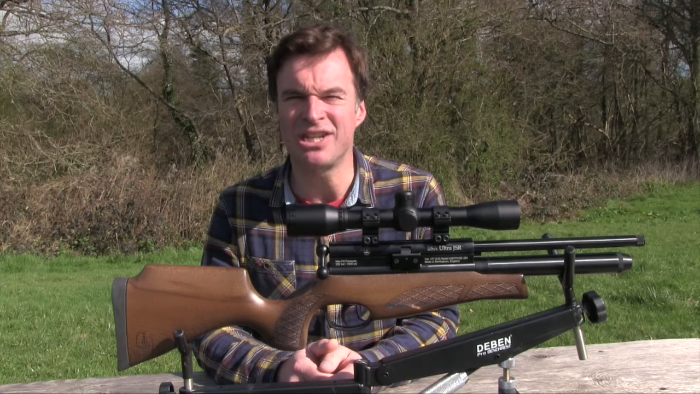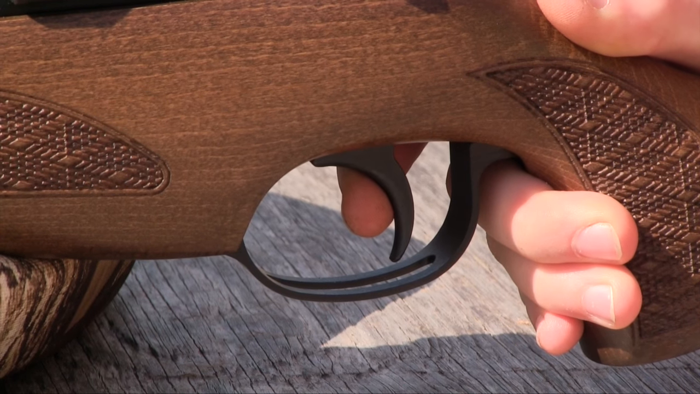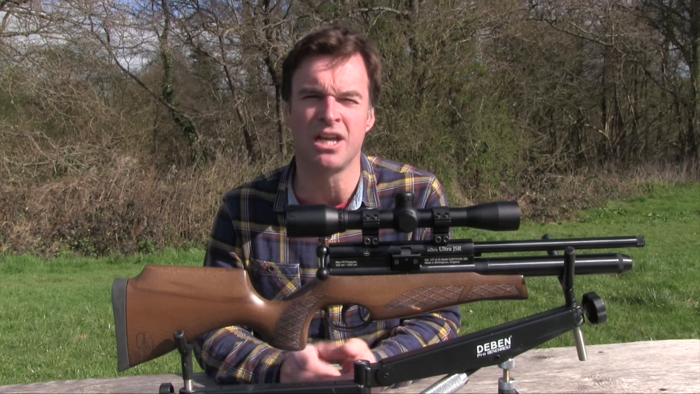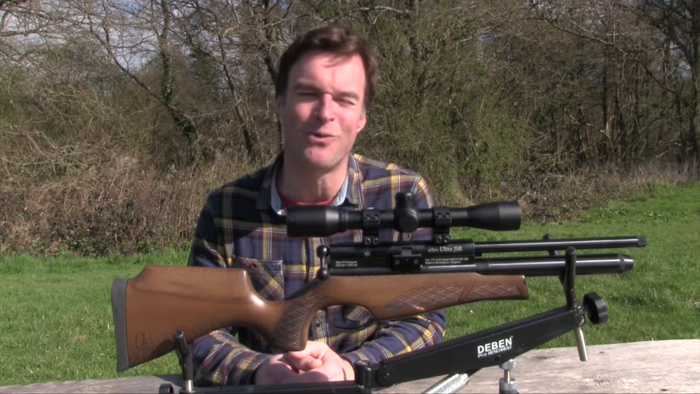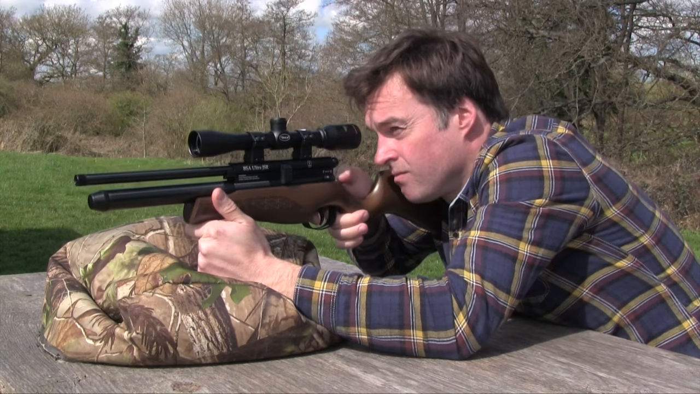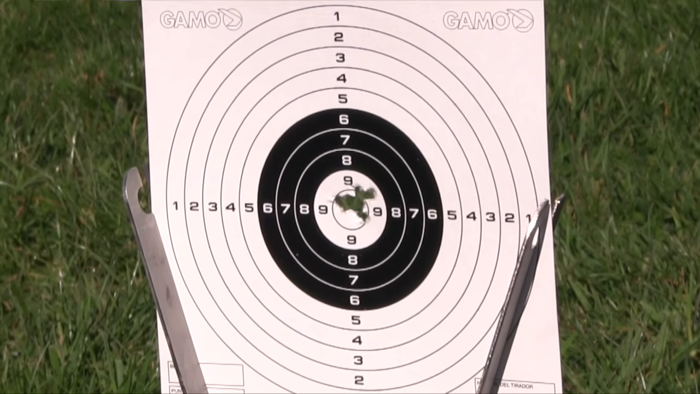You also get an excellent 2-stage trigger unit. It's adjustable, but I've left this one on the factory setting, which I'm pleased to say is crisp and predictable without feeling too light. As with the standard Ultra, there's also a positive safety catch conveniently positioned towards the rear of the action. I'm over 6 feet tall, so the JSR is way too small for me. Nonetheless, I've still put quite a few shots through it, and I can vouch for the fact that it's a very accurate little airgun, capable of producing single-hole groups over typical airgun ranges.